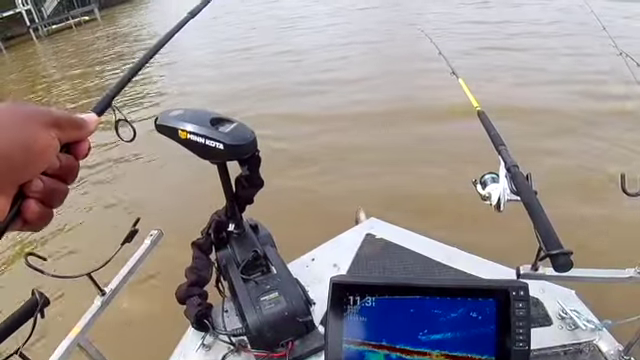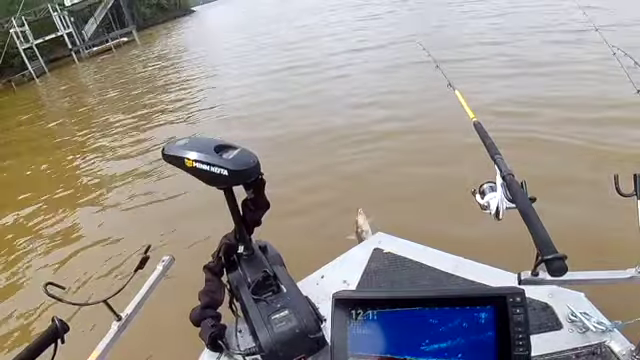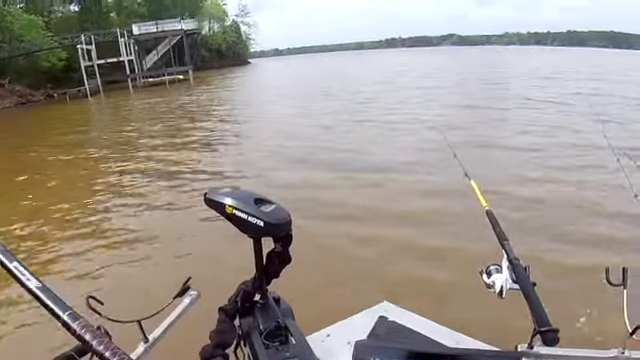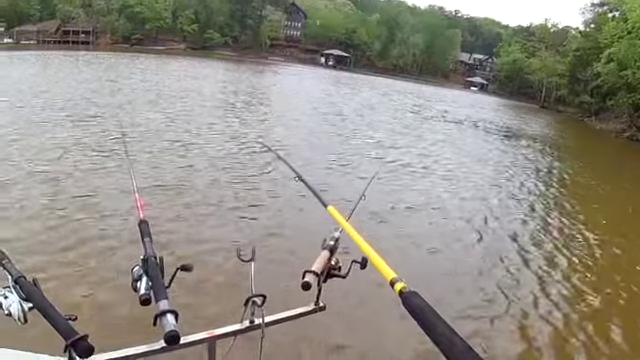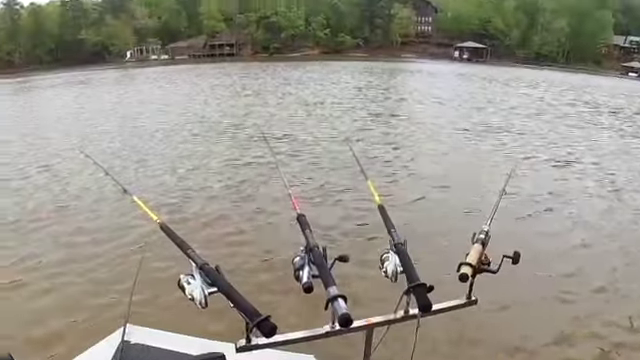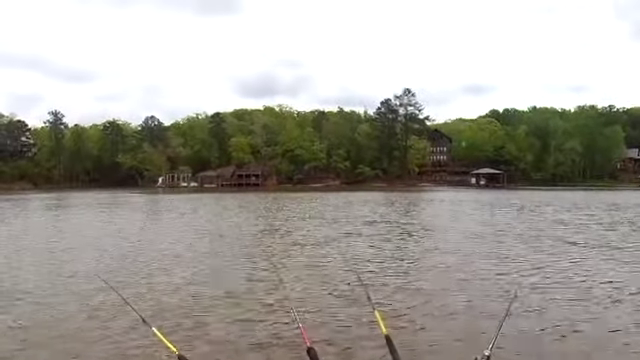Let's see if the hook's going to come out his mouth. I try to flip him, but let's try. Yeah, hook come out his mouth. Save me some time. Get on in there, boy. Good job, Mr. Catfish. Alright guys, see how I moved around a little bit. I went into another creek channel, set up on some brush pile again, same thing. Trying to catch some fish over brush.